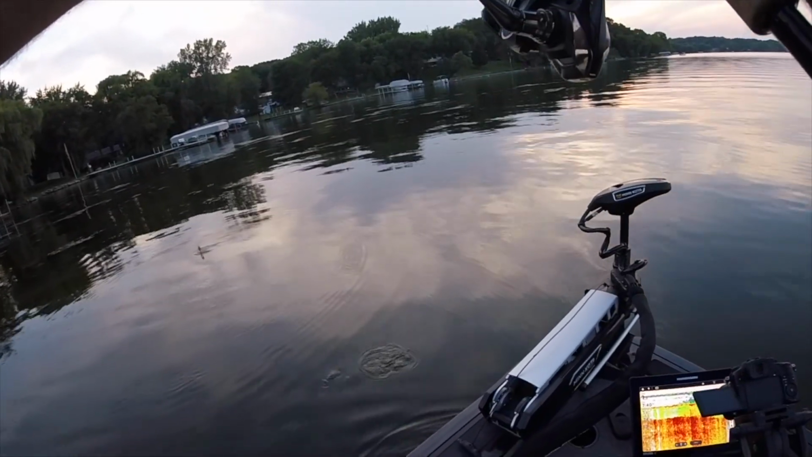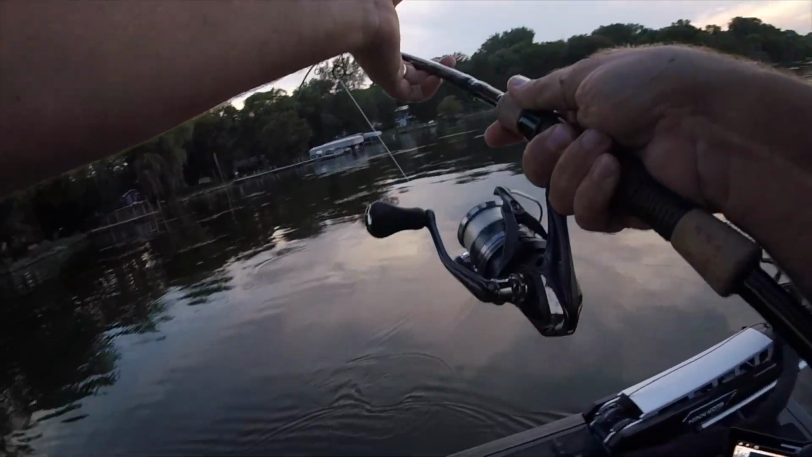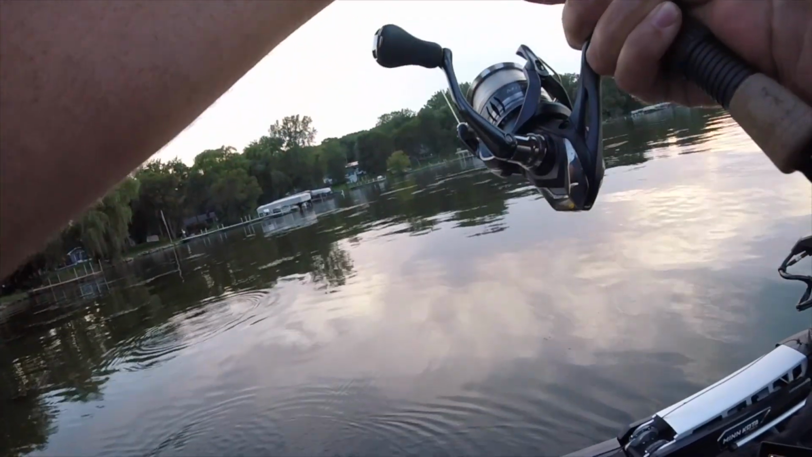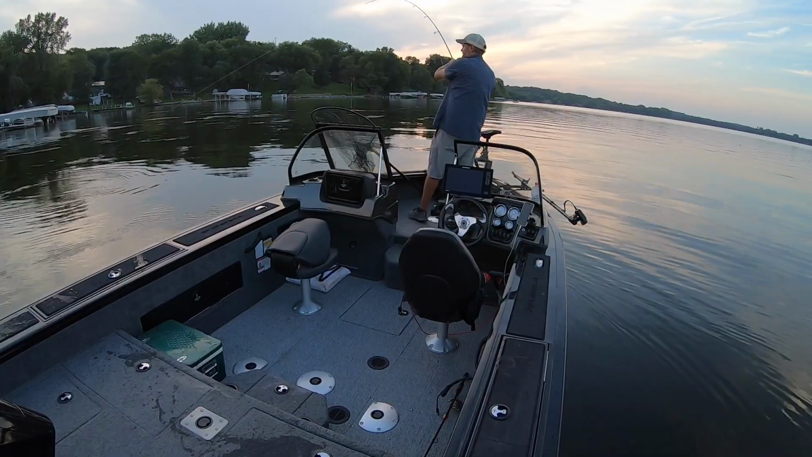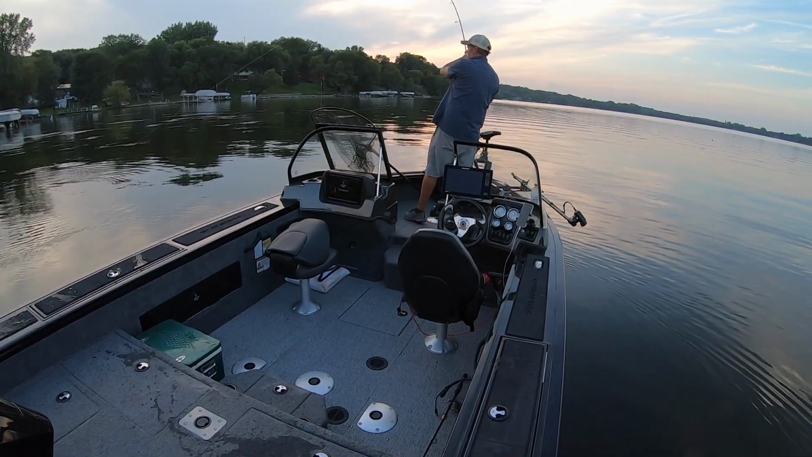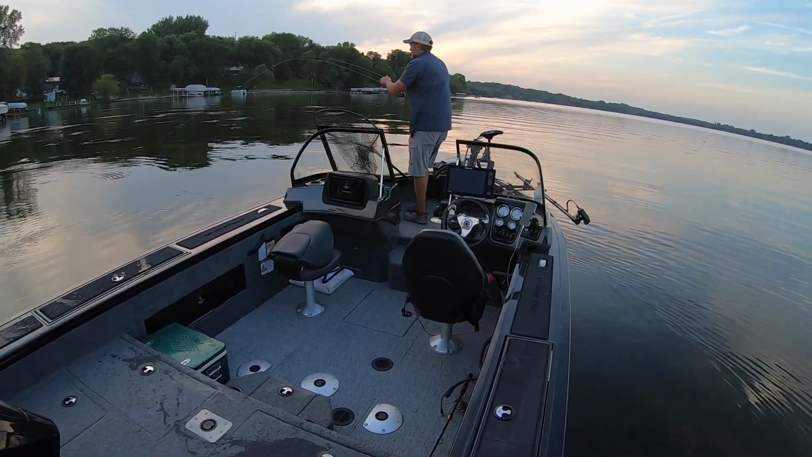There's so much vegetation here. Oh my gosh, it's just, these fish want to be where all this grass is. There's just more life here, you know?